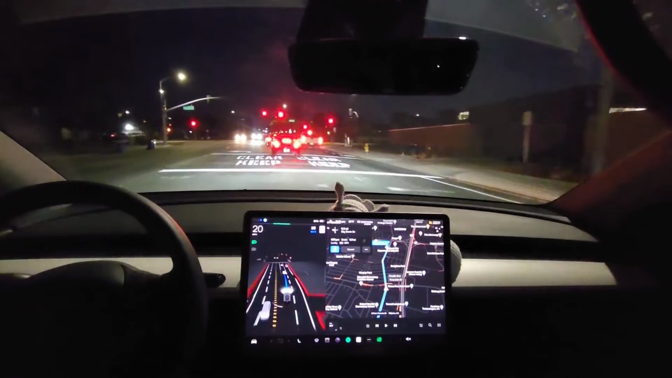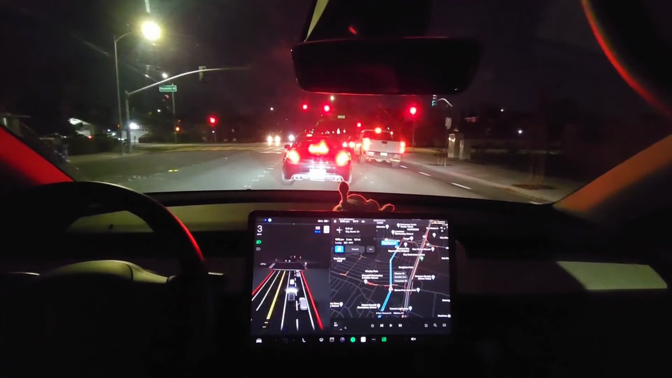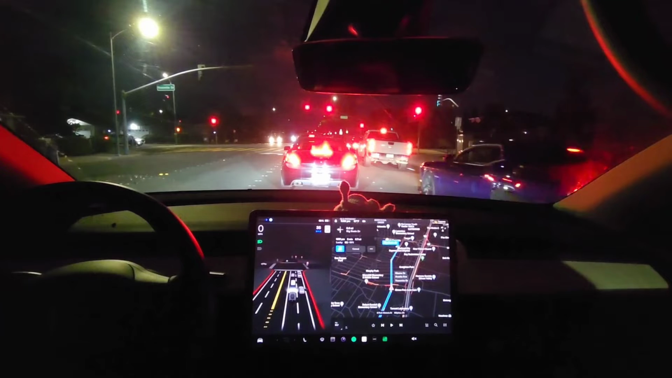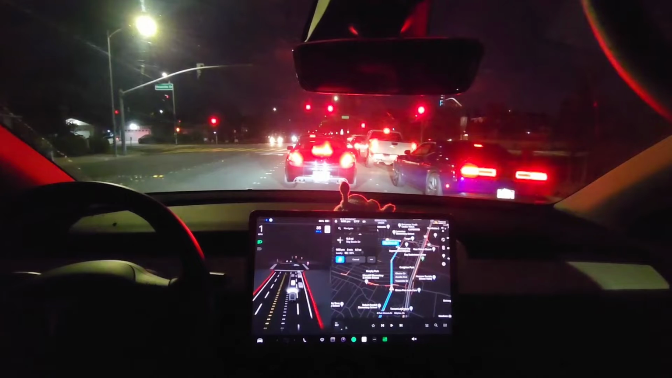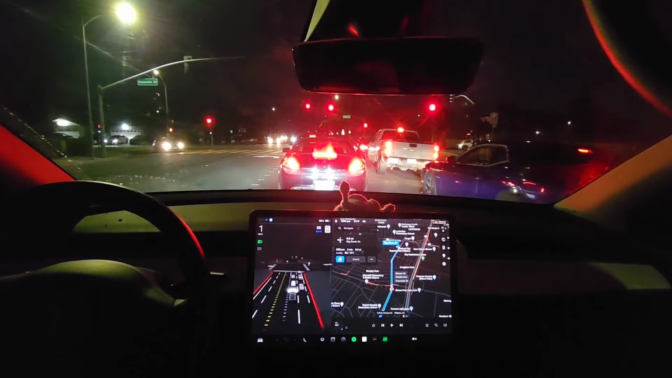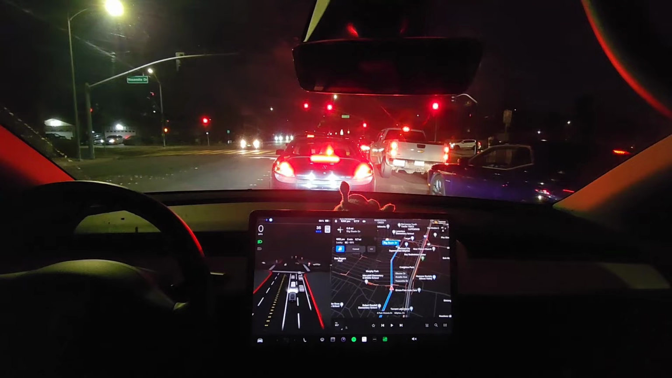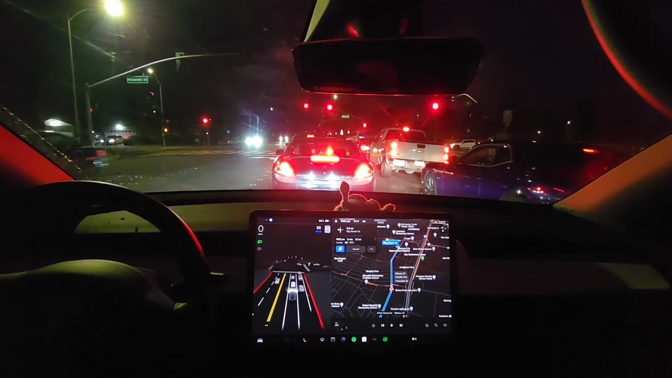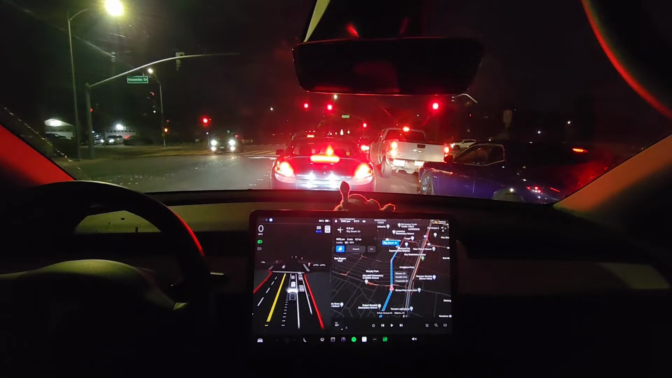Alright, I don't know if it's going to know this keep clear. No, it does not. There is room, but it's not keeping it clear, so that's not good. You don't want to sit in there because you're not allowed to do that. So we'll move forward some. I had to manually push the pedal down to get it to move forward. It was sitting halfway in the keep clear area, and I don't know if you can get ticketed for that. I'm assuming you could.